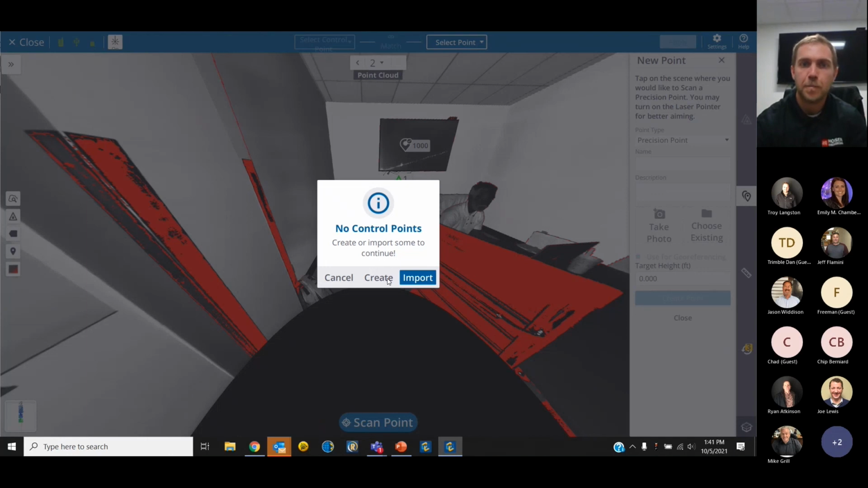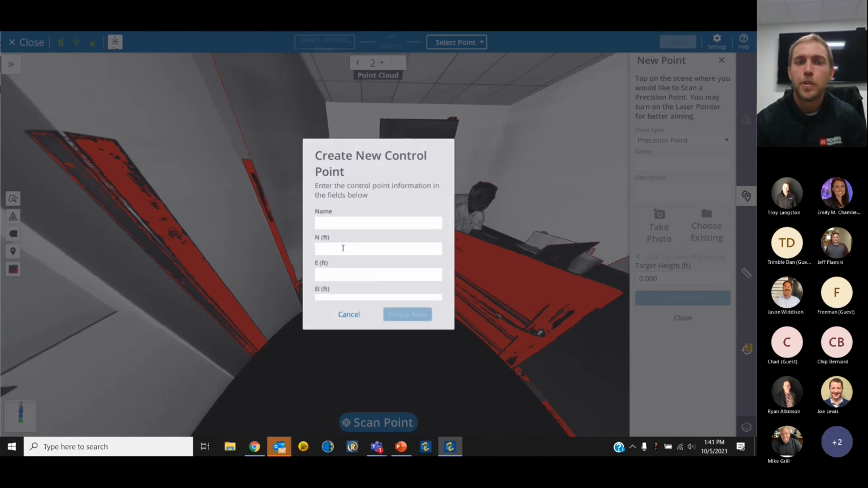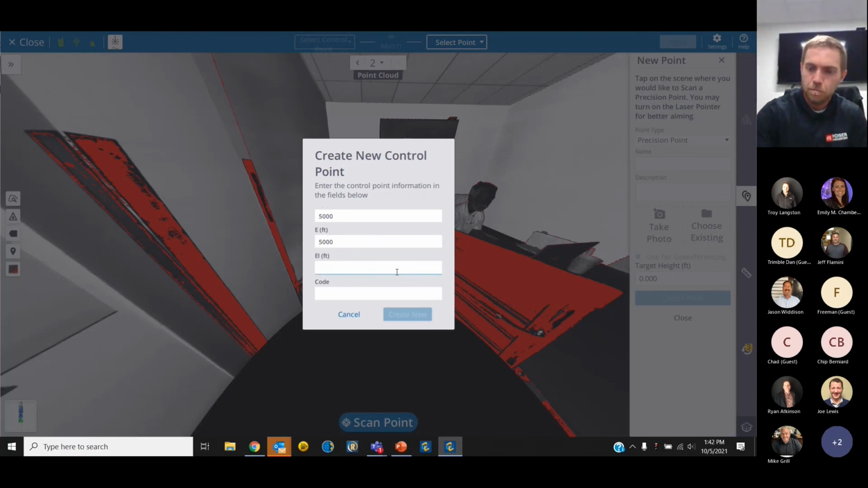So we can create, similar to how Troy did it in Access this morning. So what I would do is I would match the name of the scan to allow it to match from control point to our precision point. 5,000, pasting 1,000, of 1,000.